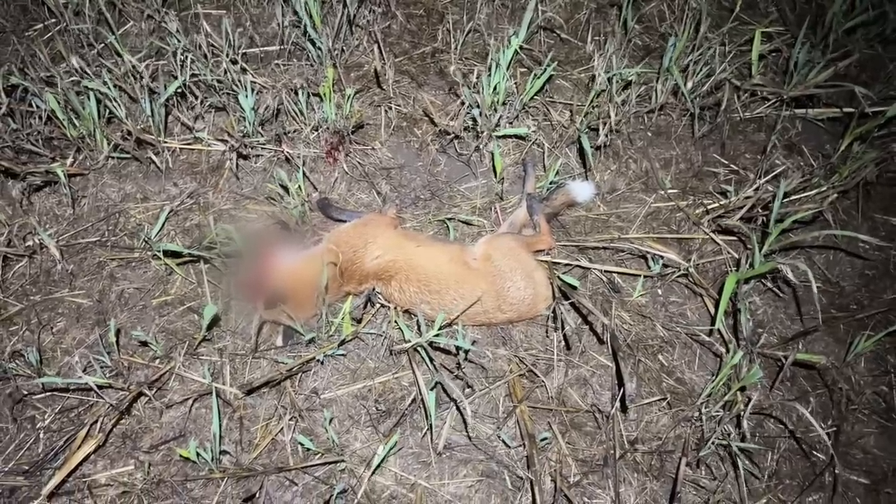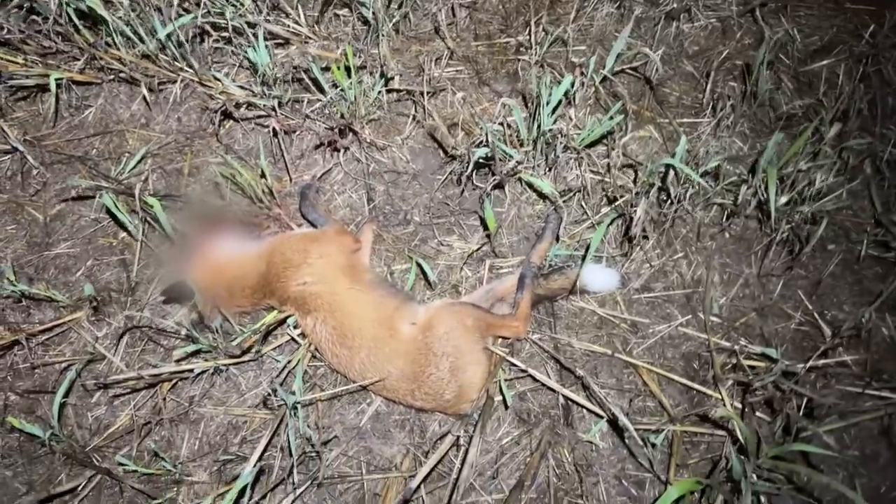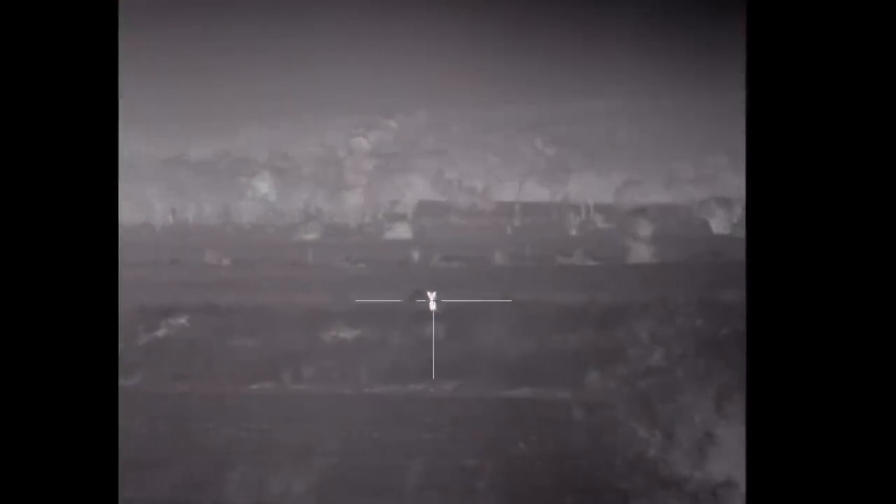Well, he's going to be a bit hard to scalp, that one. I got him right in the head. I don't think I hit him. Another young one. And it's another vixen. That's 3 vixens, all within probably less than a kilometre. So that's very good. Anyway, 10 pigs and 3 foxes for the night.